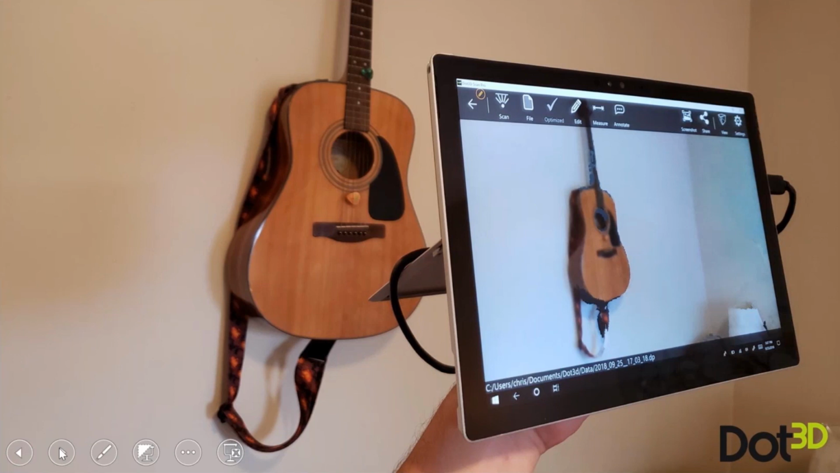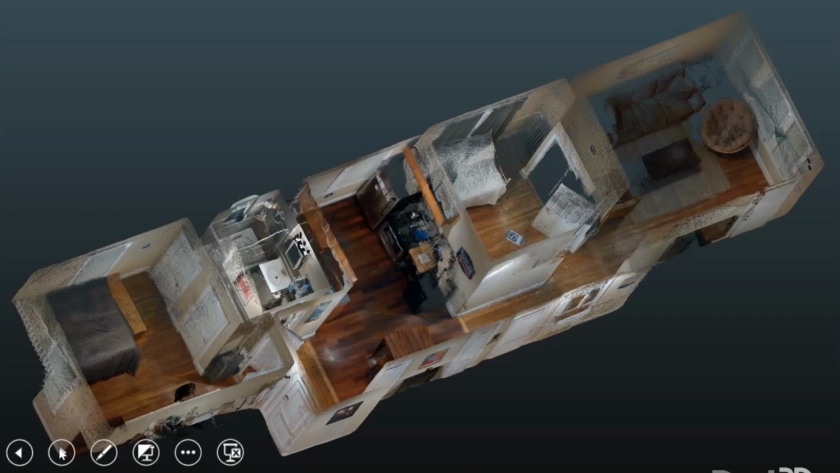So this opens up devices with a lot more RAM, and that allows you to capture much larger areas in a single scan. So this is an entire two-bedroom apartment that was captured in one go using a Surface Pro tablet and the RealSense D415. So we're really excited to see this, and we're going to continue to push those limits of single scene capture as technology continues to progress.